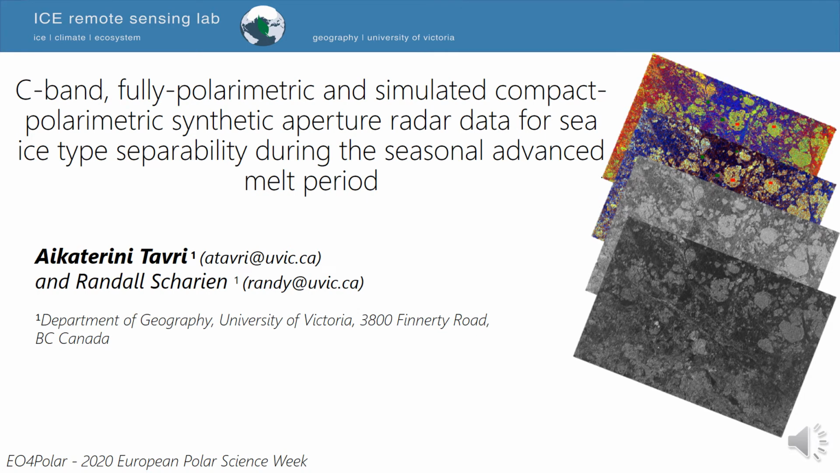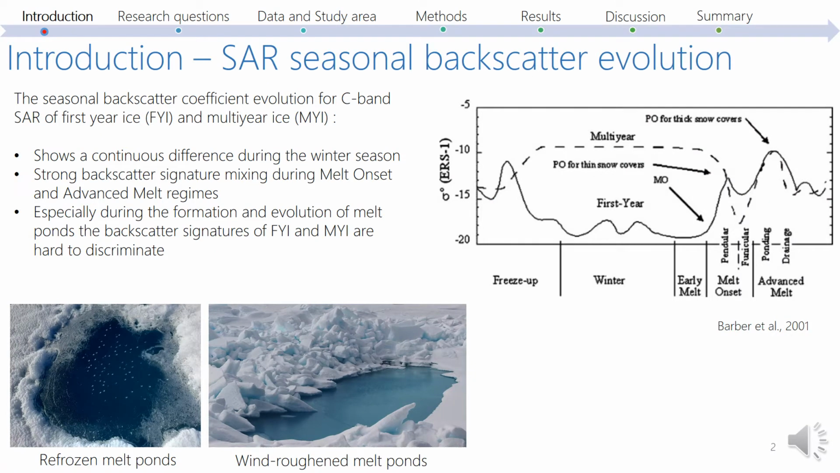I am a PhD candidate at the University of Victoria in Canada, and I'm going to present my work on C-band, fully polarimetric and simulated compact polarimetric synthetic aperture radar data for sea ice type separability during the seasonal advanced melt period. Sea ice mapping using synthetic aperture radars is well established during the winter when the ice type signatures are distinct.